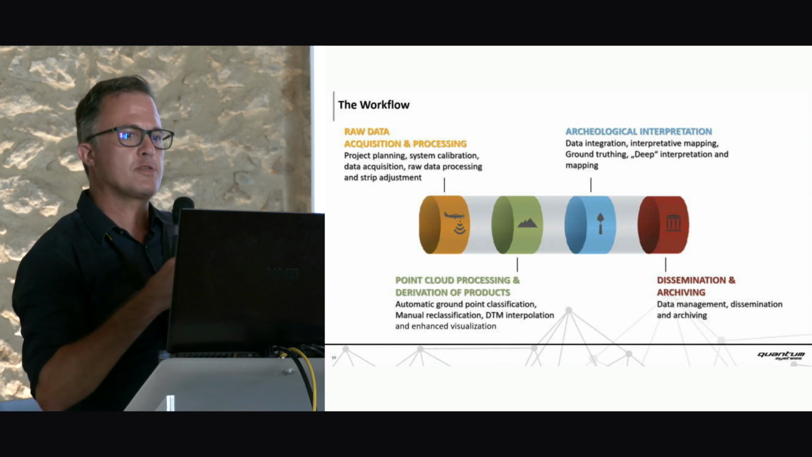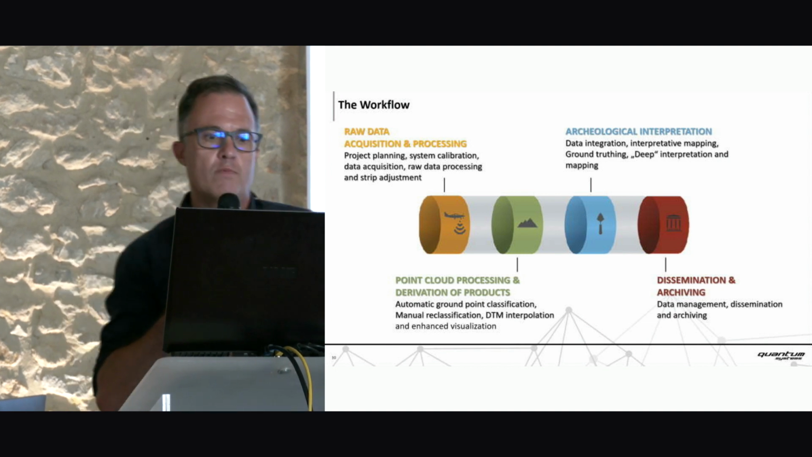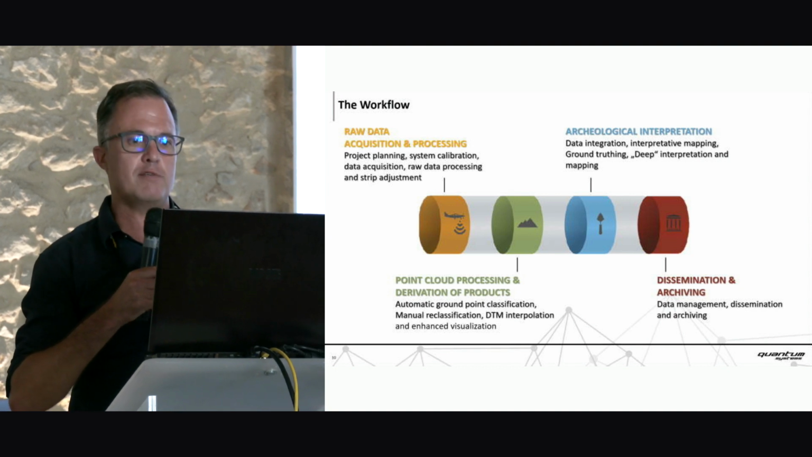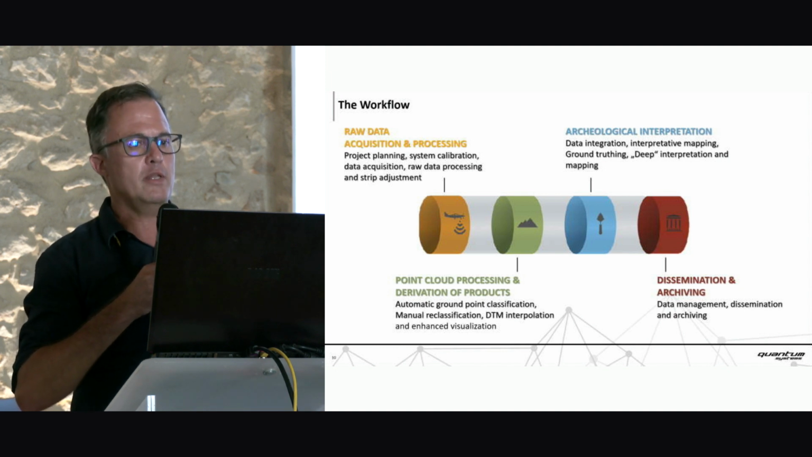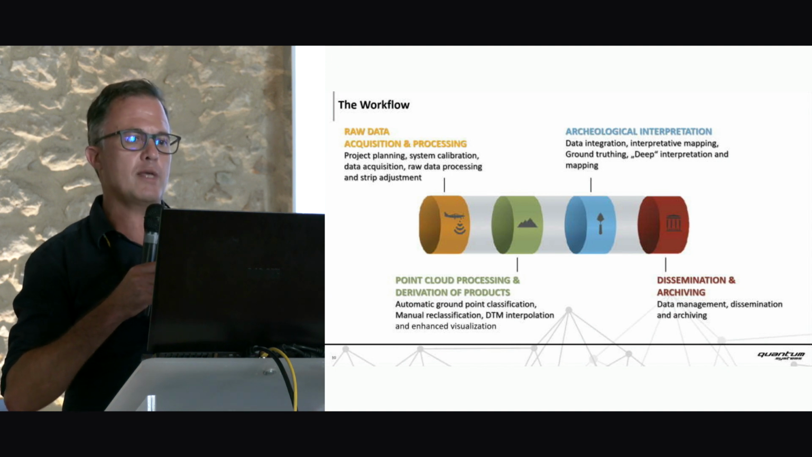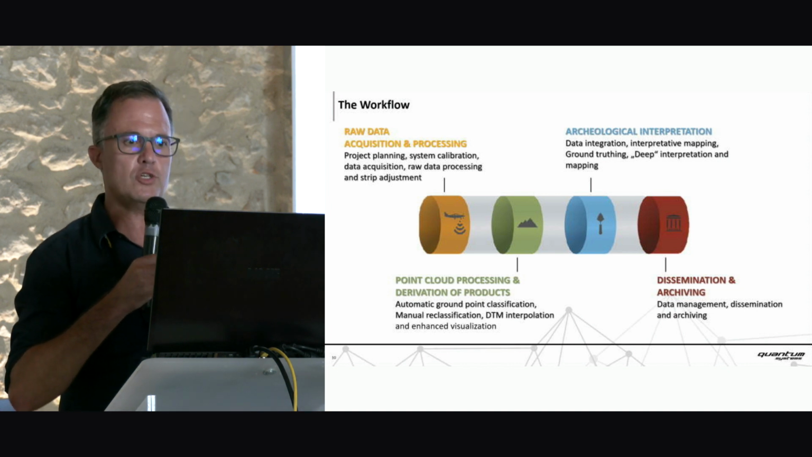But in general, there are 4 steps. We as Quantum have only been involved in the first 2 steps. Step 1, we planned and executed the LiDAR survey. We did the raw data processing with YellowScan Cloud Station and the new Cloud Station mission, and we did the strip adjustment. In step 2, we ran the automatic ground point classification, and there was some manual classification done to make sure the existing pyramids are not wrongly classified as non-ground points, which is easy to happen, so that they are just filled out as vegetation.